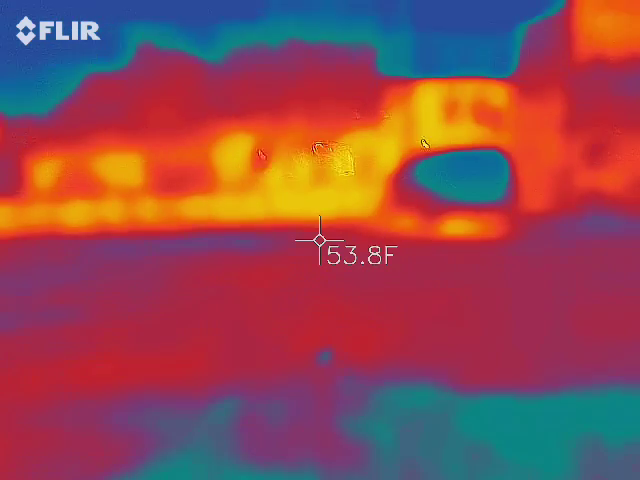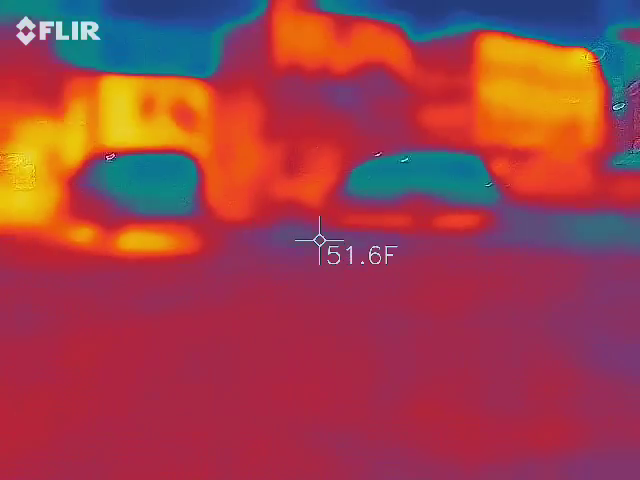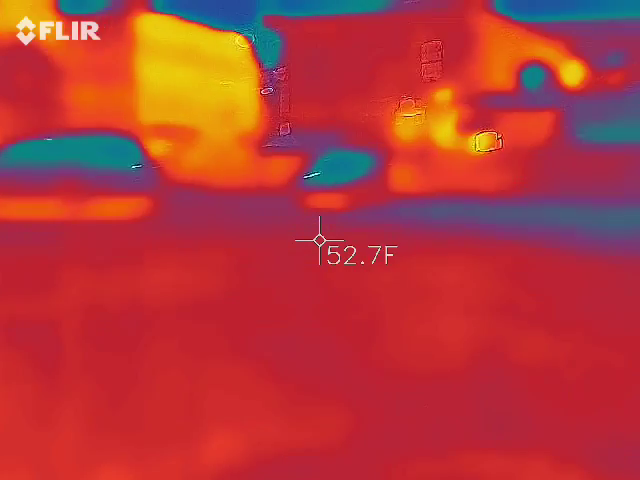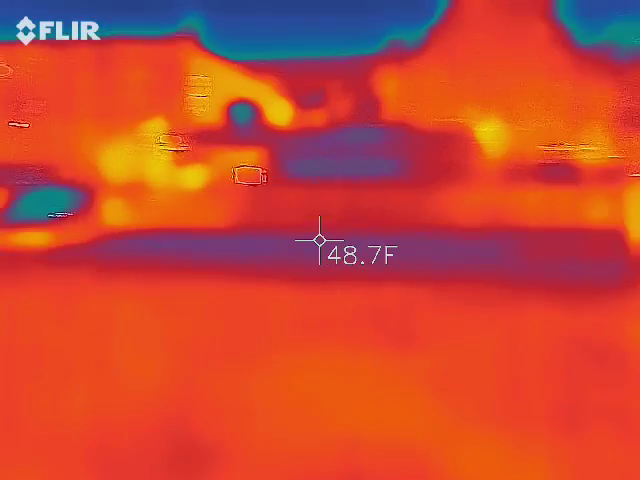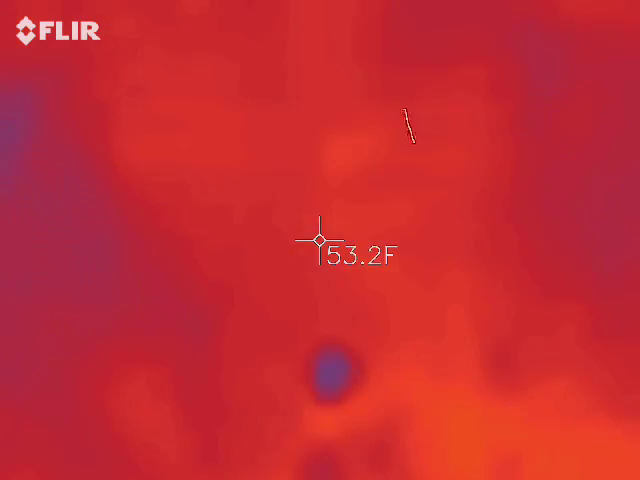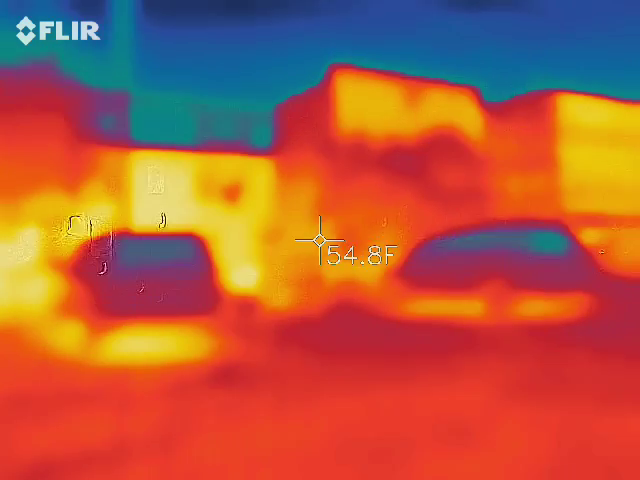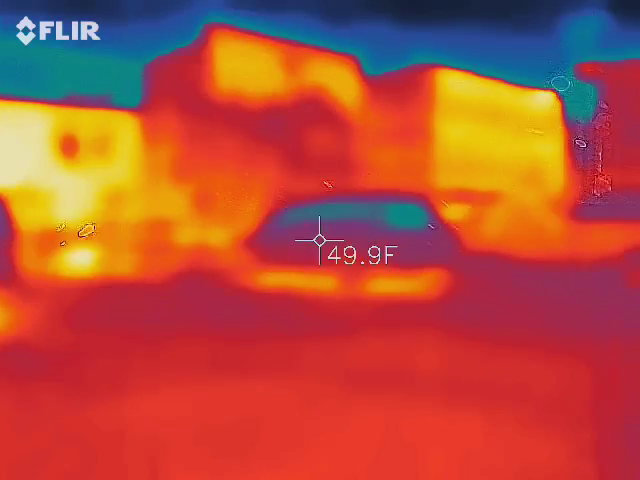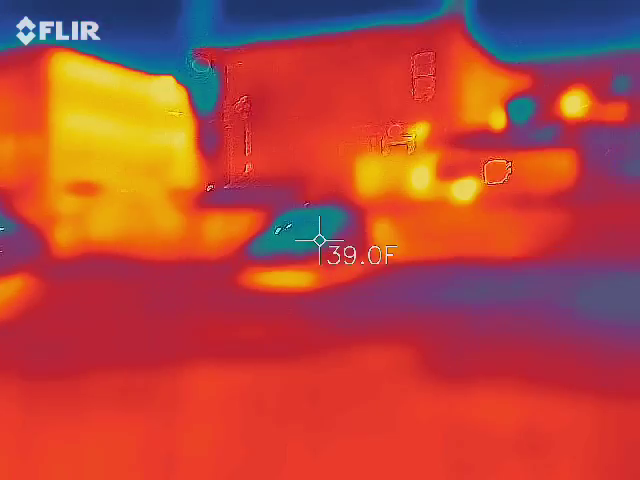It hurts my eye. I just want to see. So here's, I'm reading, I'll point down 53. 53.2, and then this says 56, although it's just fit in my hand, so I don't know. We can't shoot cars, but can you shoot that building?